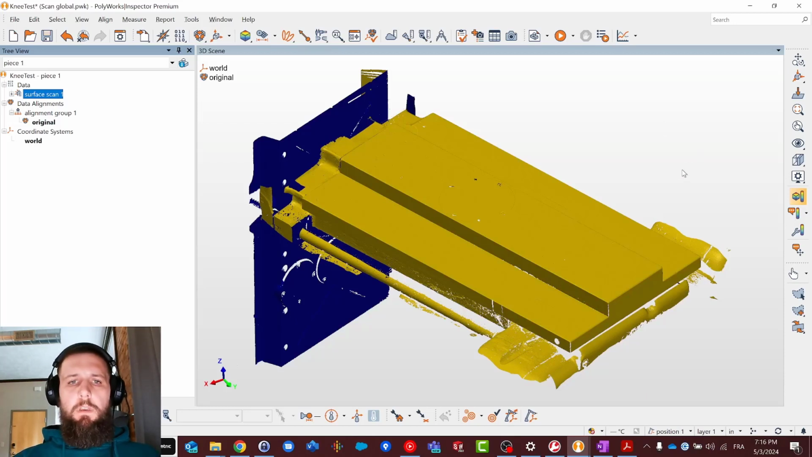Hello everyone. Today's video is going to be about assessing the wear on the knee of my milling machine using the scan data, and also I'm going to lay out a game plan of how I think I will proceed to scrape this knee back into shape.